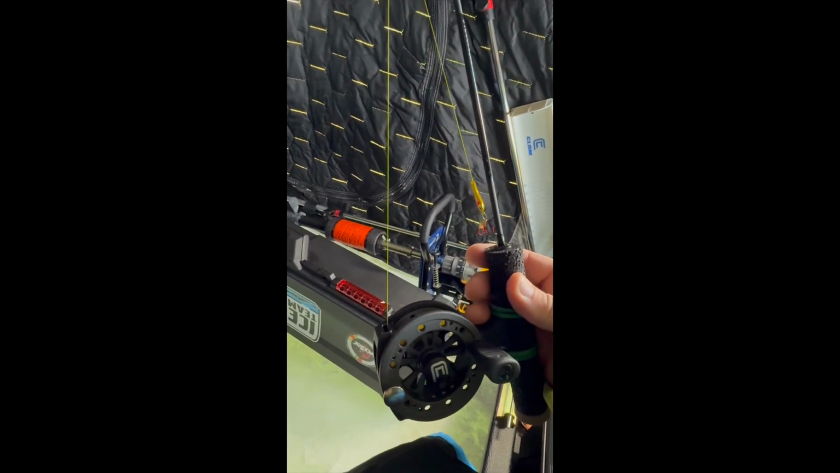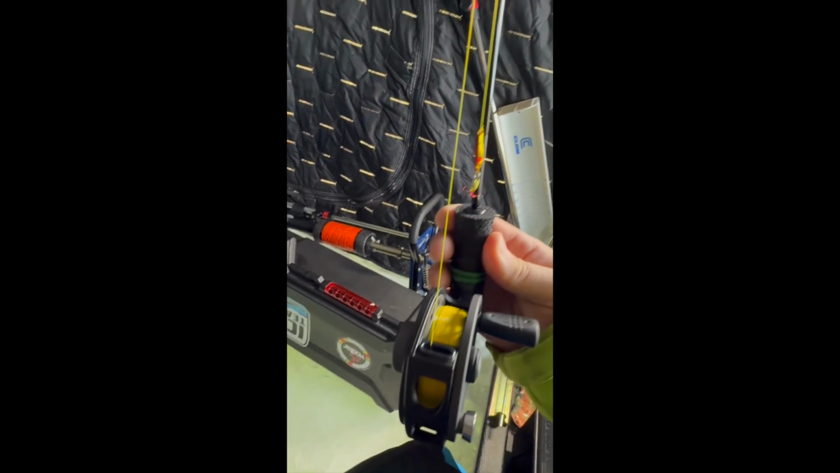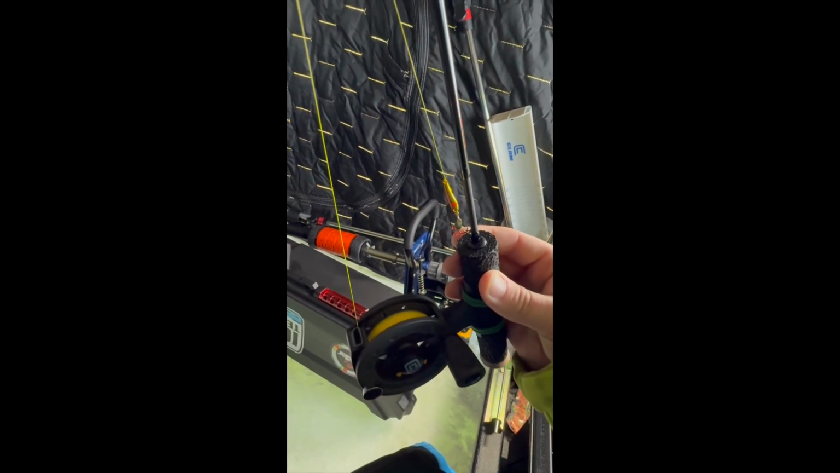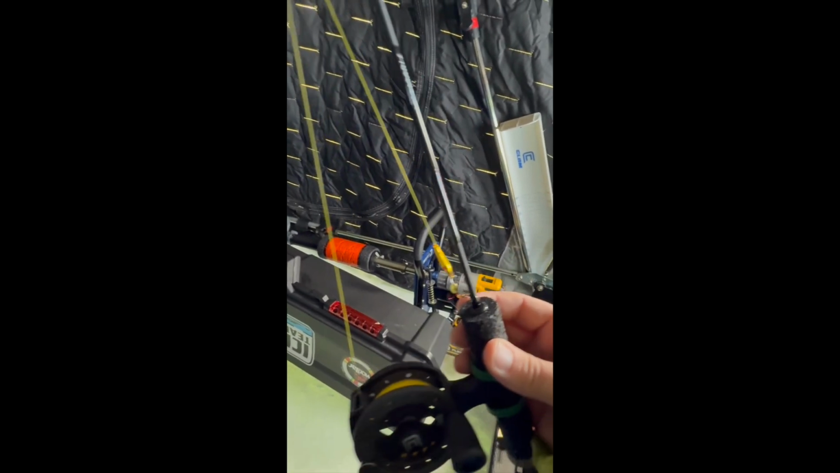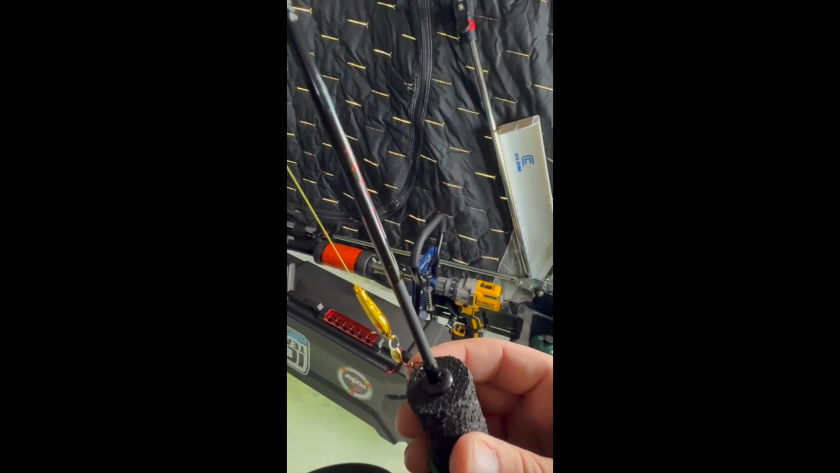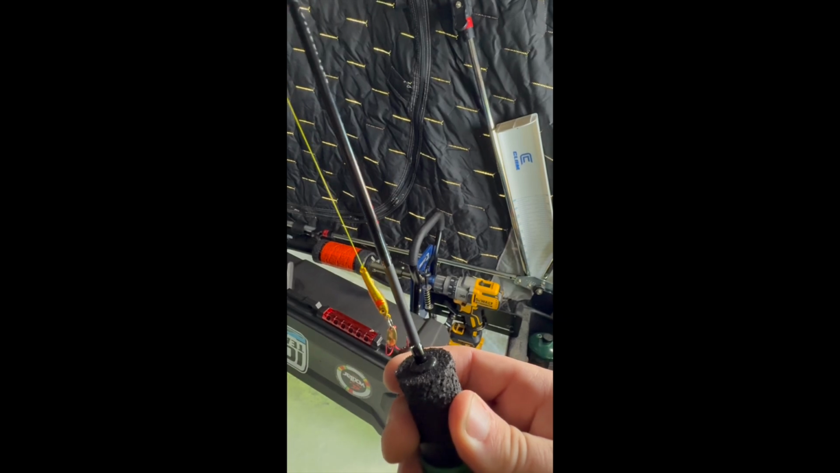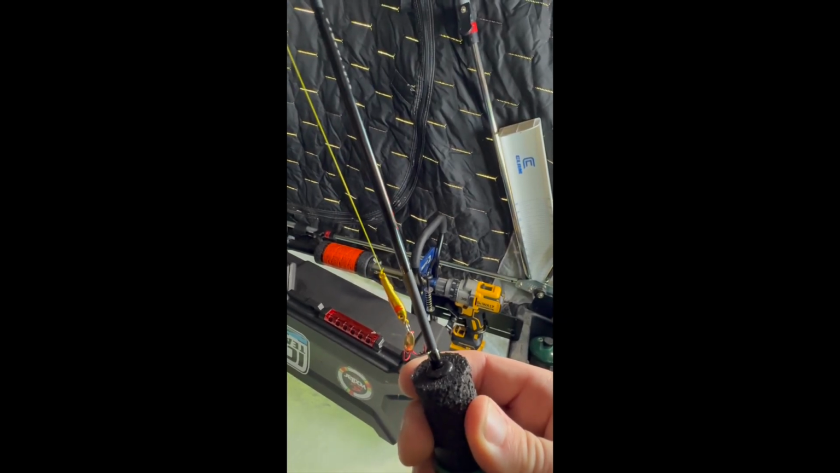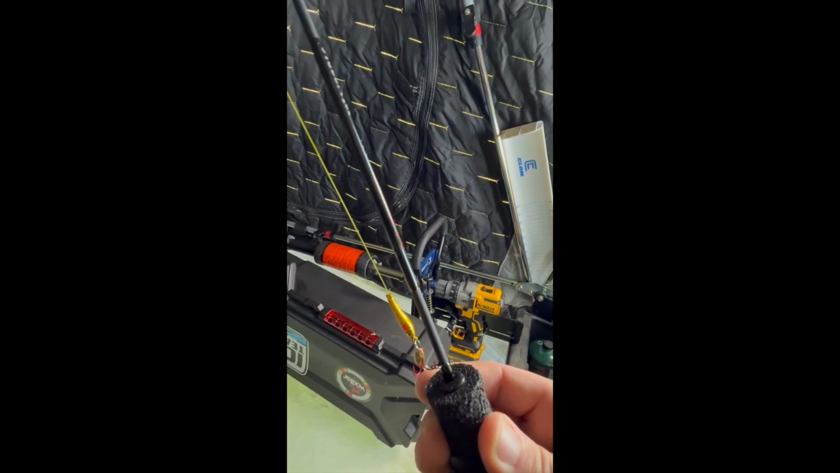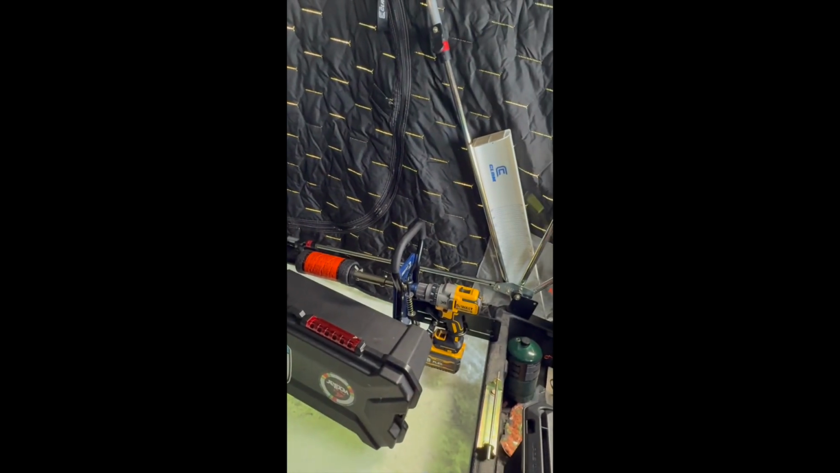The line I'm using is the Clam line here. This is going to be their gold straight mono. It is 3 pound, and then I'm also running a 16th ounce Pinhead Pro. I like that for panfish. I like that for crappies. It's just my go-to for that. So there are my 2 rod setups here, guys.